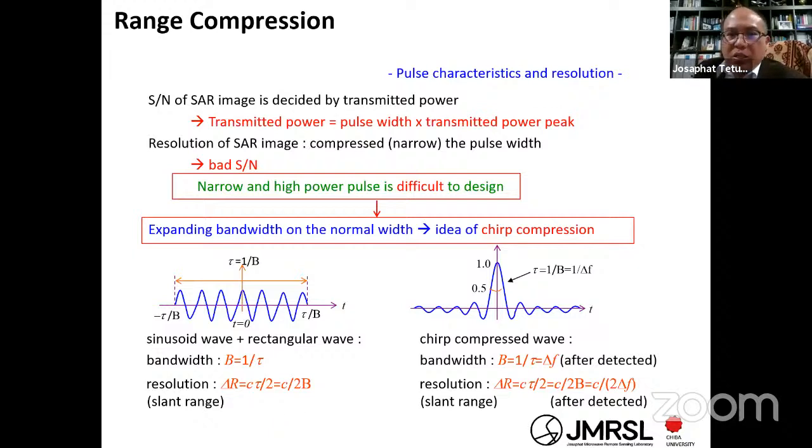But we need to improve the delta r. Improving the resolution means delta r needs to become smaller. It means you need to control this bandwidth. So in this case, you need to modify the pulse itself, using one of the techniques, the chirp pulse. I think there are many techniques to define the chirp pulse. I hope you can continue this research on the pulse itself.